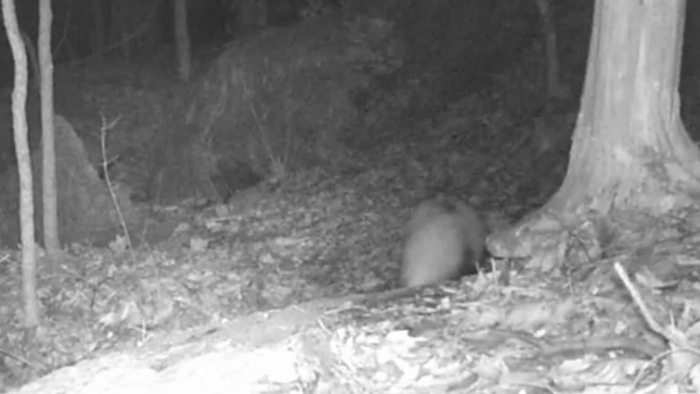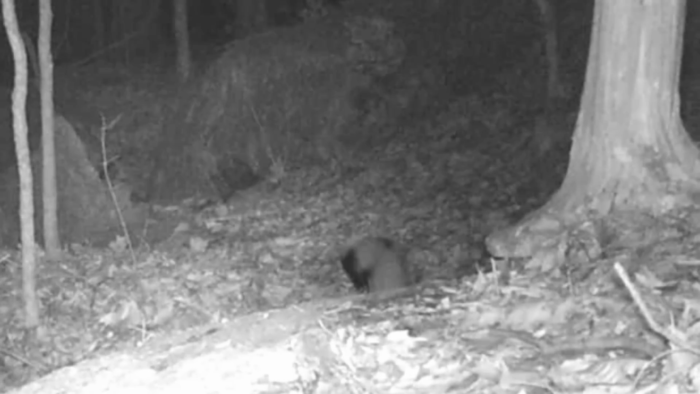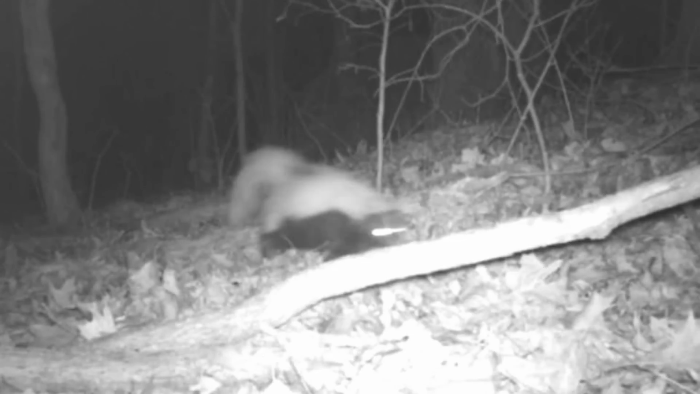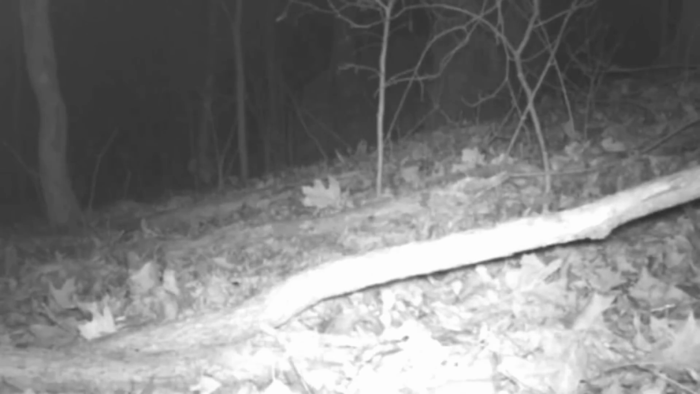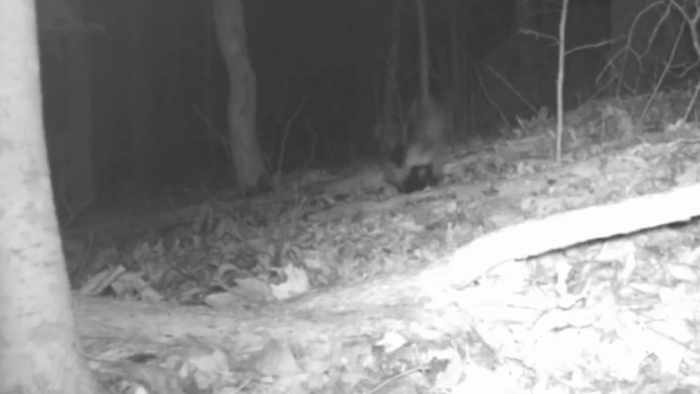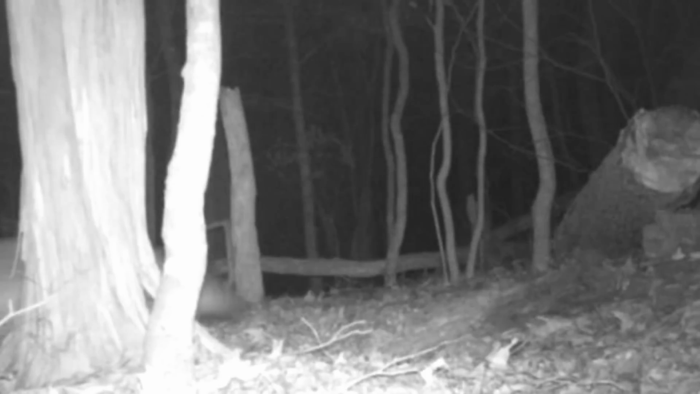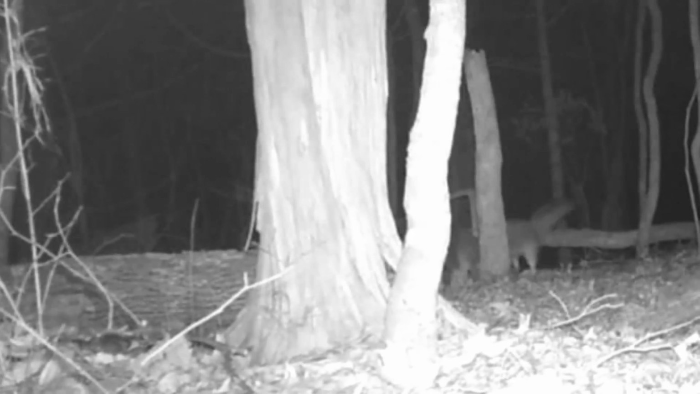And there's a rare glimpse of Snowball. Looks like Snowball is showed back up. I guess it's that time of the year looking for a mate. And there's old Snowball. Sure looks like it. And there's old Lightning. Ain't seen him in a while either. And up on the ridge, old Fox is out running around. Here they are playing. Just playing and having a good time.